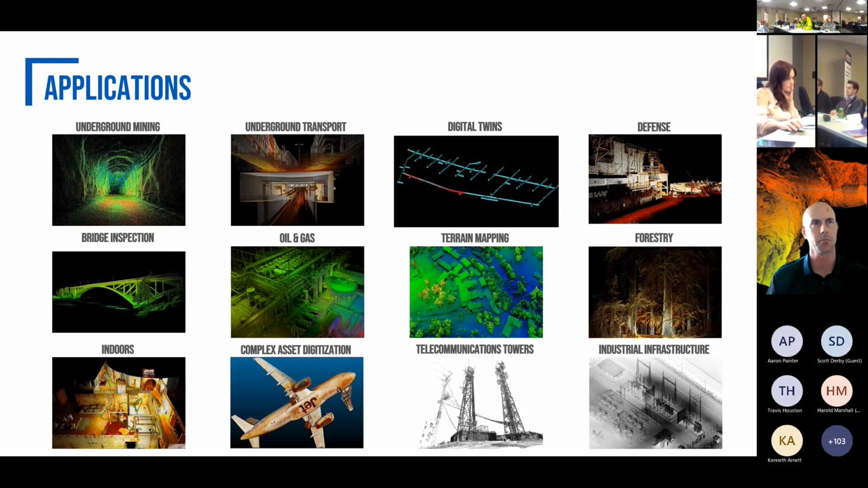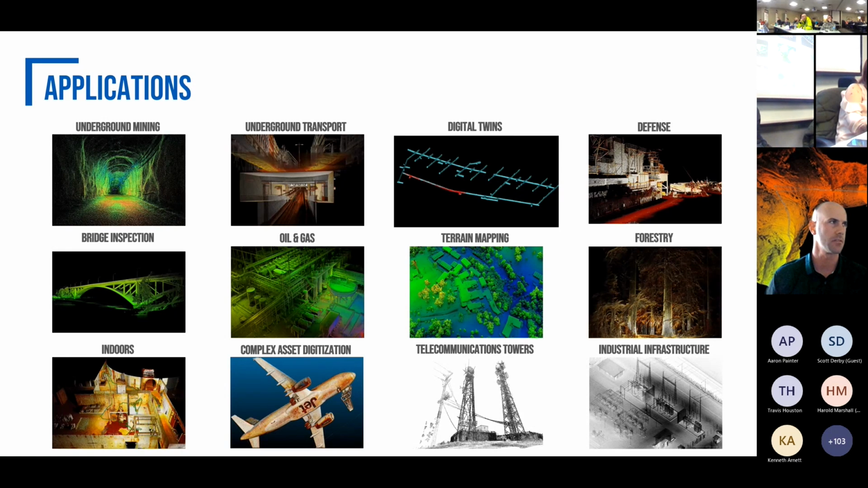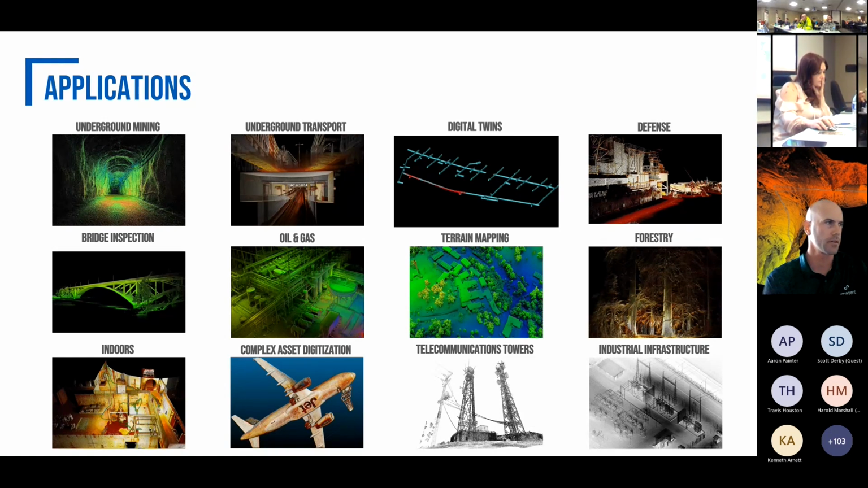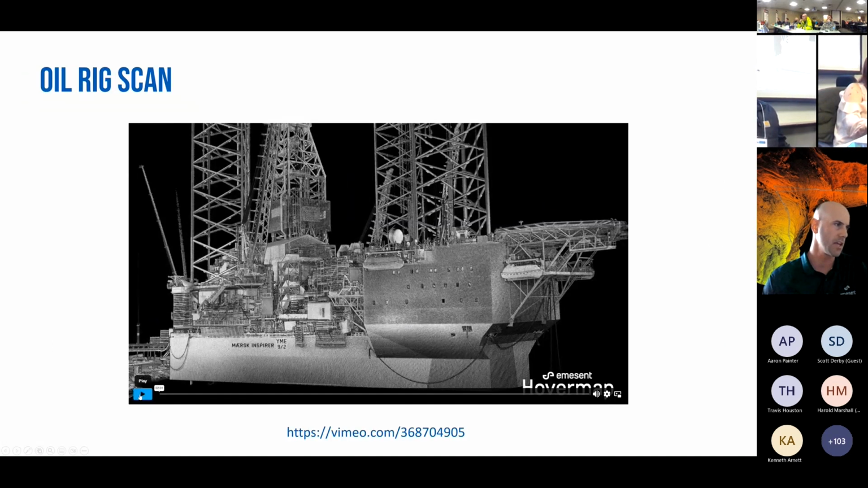Quickly go through these. So, multiple applications. I showed the different ways that you can attach this Hovermap as a payload. It's pretty much whatever you want to get a digital twin of, with the multiple methods of deploying this in the field. We do offer colorization. We use that with a GoPro. I have a couple examples here at the end.